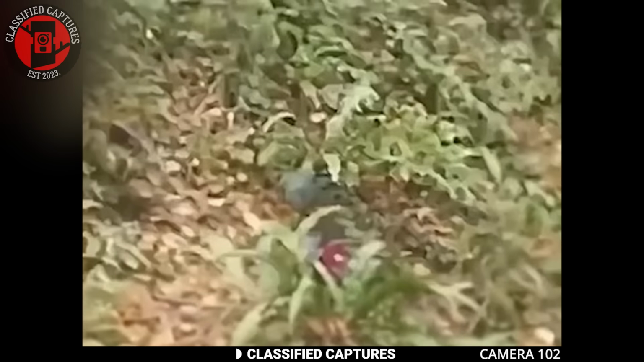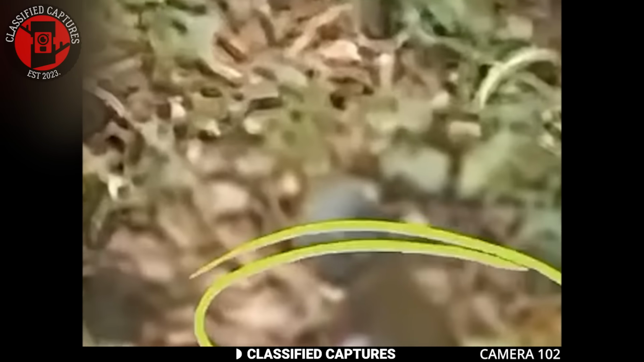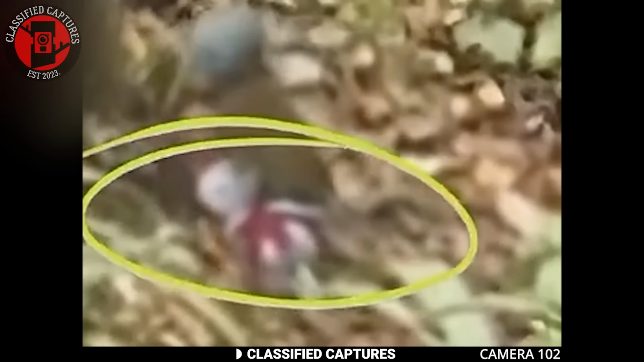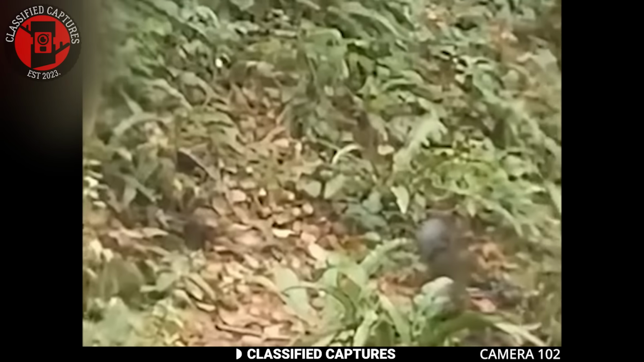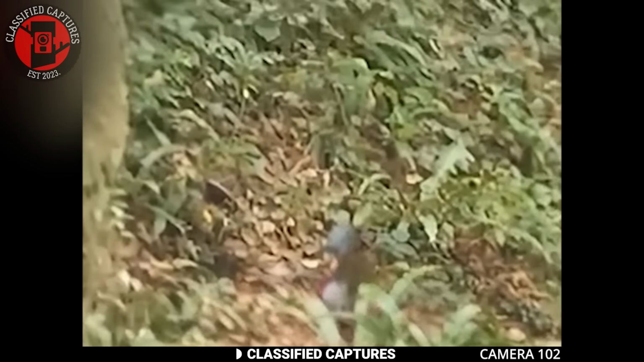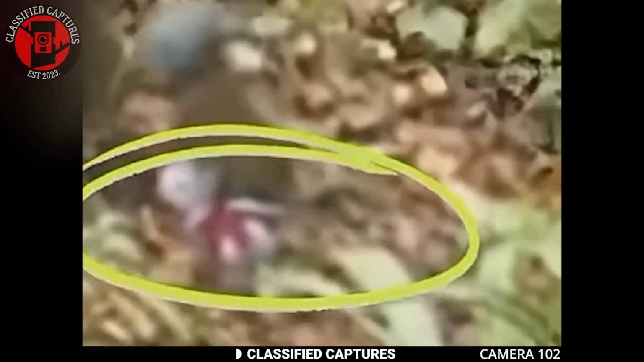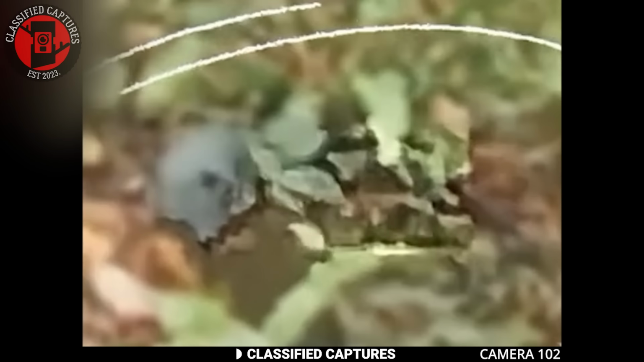Some people spotted a tiny creature in the woods, and honestly, this one is bizarre. The creature was wearing a robe, walking slowly across the forest floor. It was very small, but then when you focus on its features, it almost looks like Yoda from Star Wars. It was seen pulling a garden gnome out of the ground and then walking away with it. Its body slightly hunched, head tilted downward as it moved.